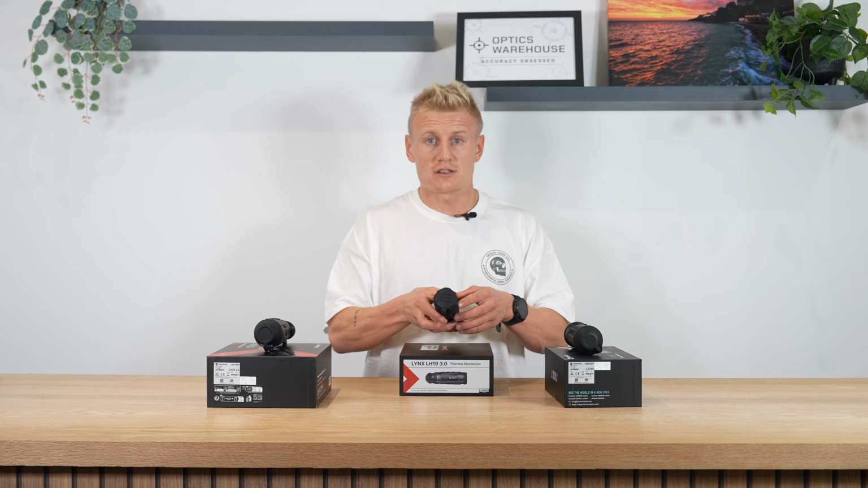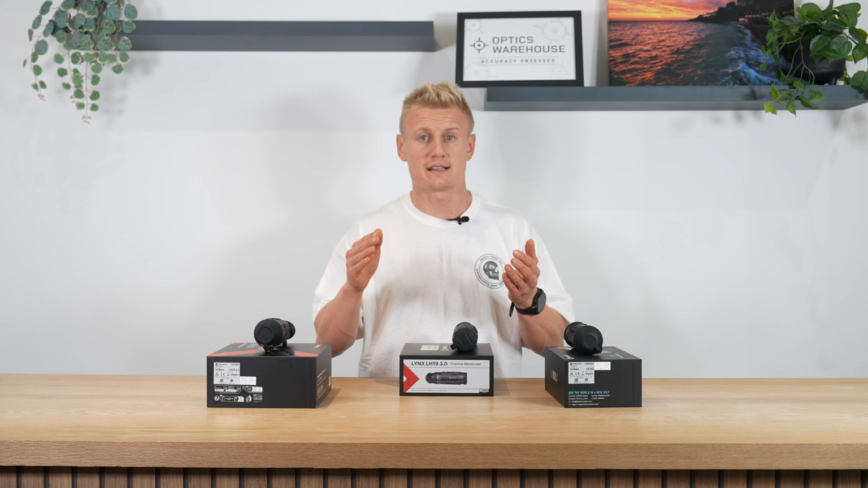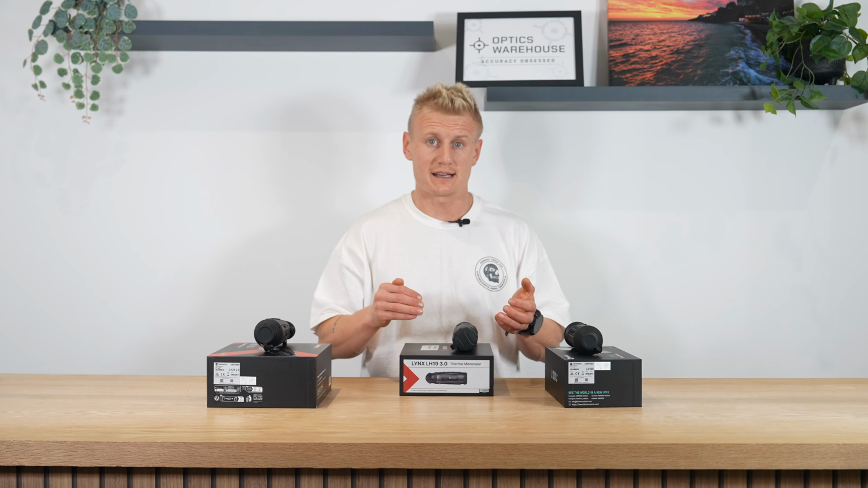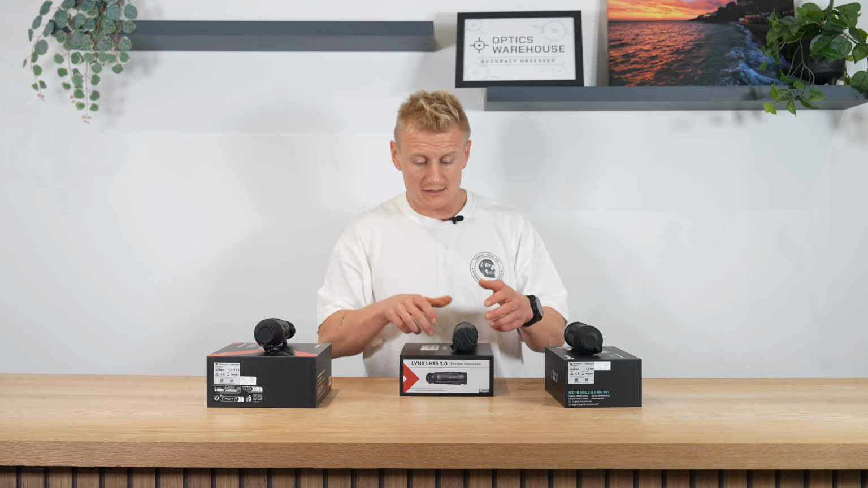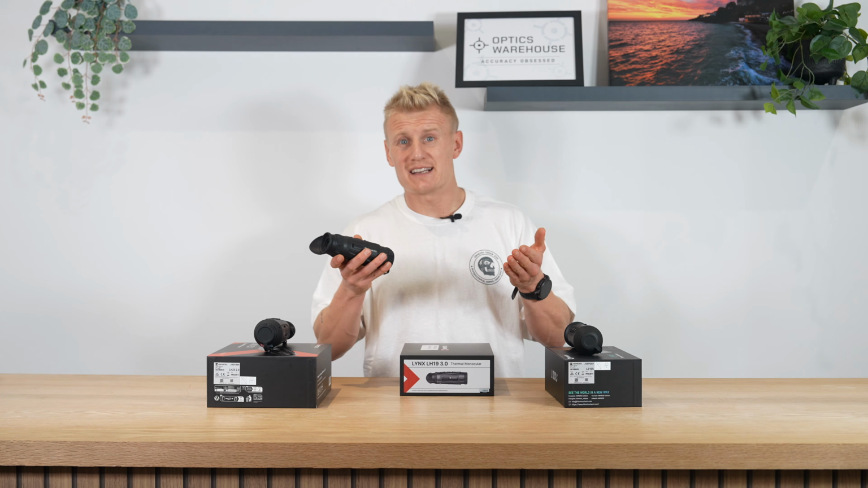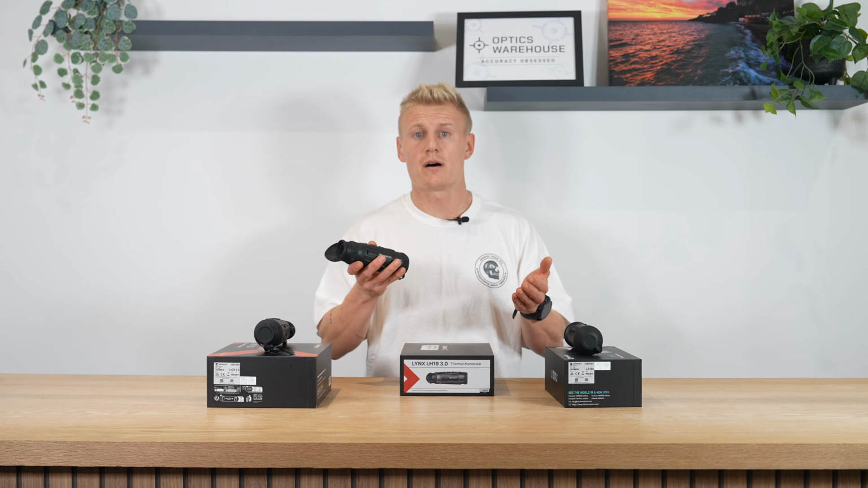So some of the features that have now been passed on from those high performance units that you're seeing in the Falcon and the Condor series have now filtered their way down, and you're now getting an entry level unit with the same flagship features that you were seeing previously just on those top tier products. So this is now probably, or actually guaranteed to be the best entry level thermal unit currently on the market.